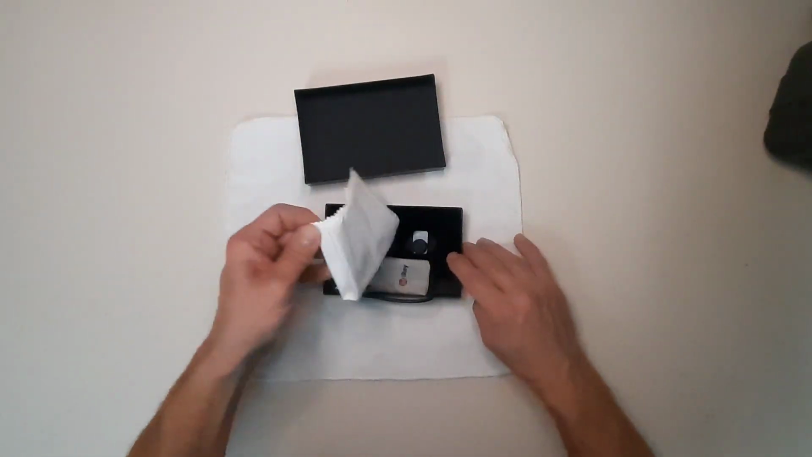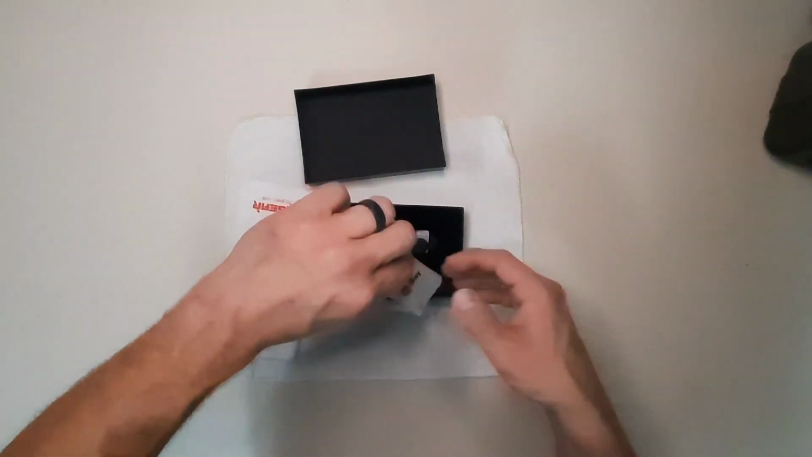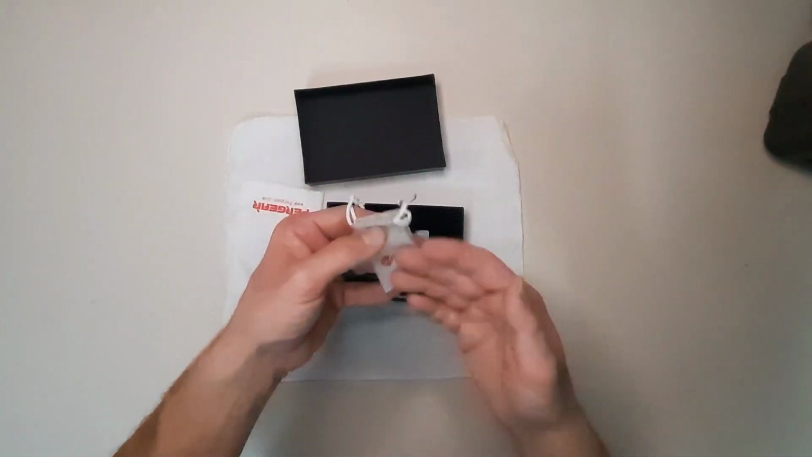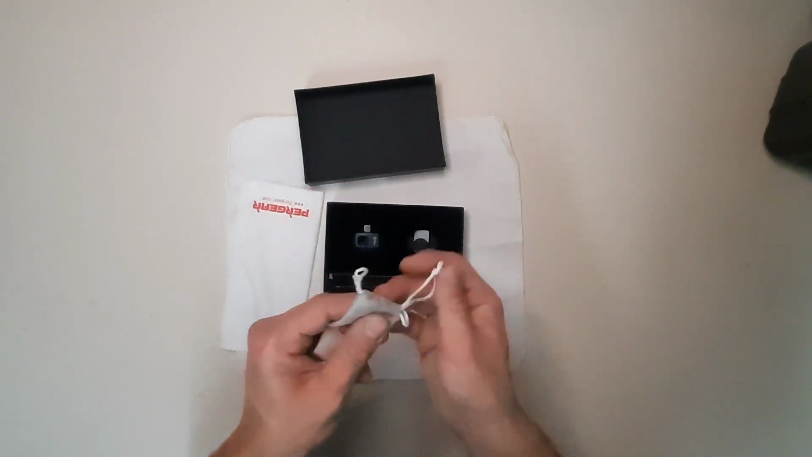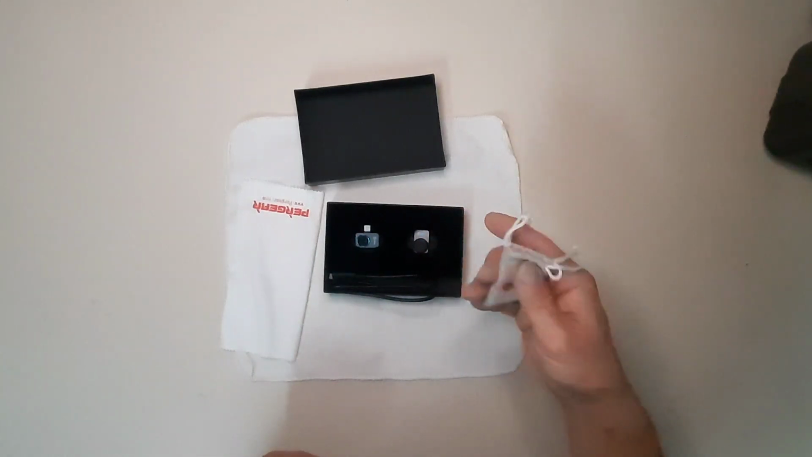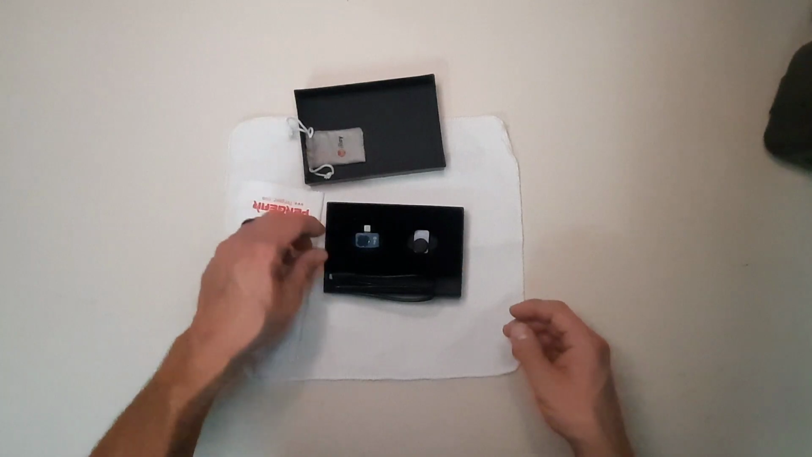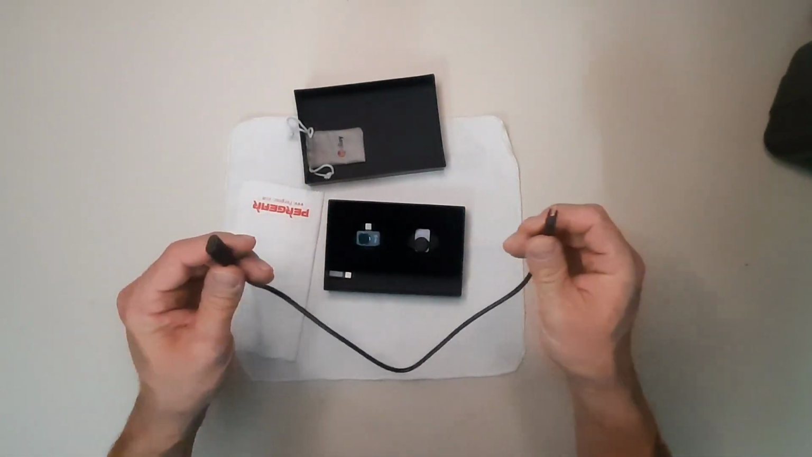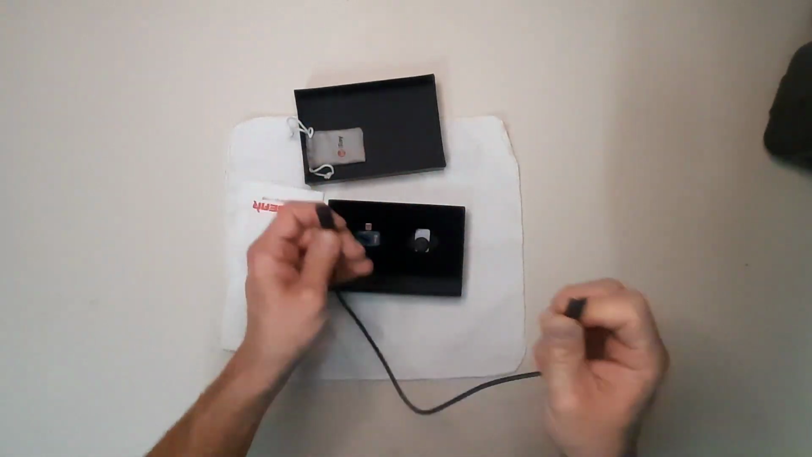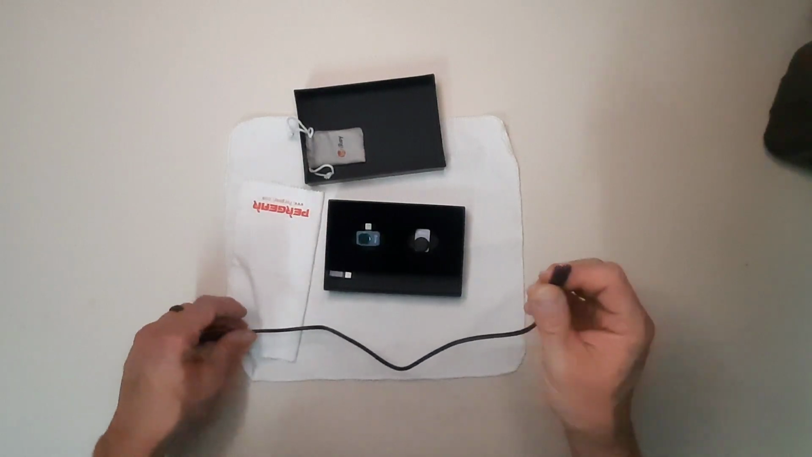So we've got a cleaning cloth, nice big cleaning cloth, and a carrying case. I've actually been putting this camera in here, putting this in my empty pocket, and carrying it around the job site. So it makes it really easy to get to a roof or wherever you might be going. Comes with a USB-C male to female adapter, and that can get you into some small places. Plug it into your phone or tablet and you can kind of move that camera around.